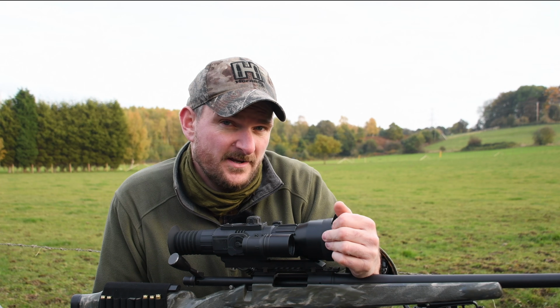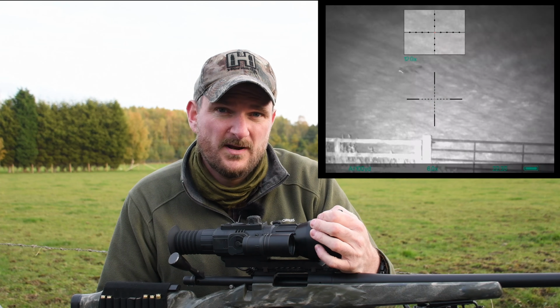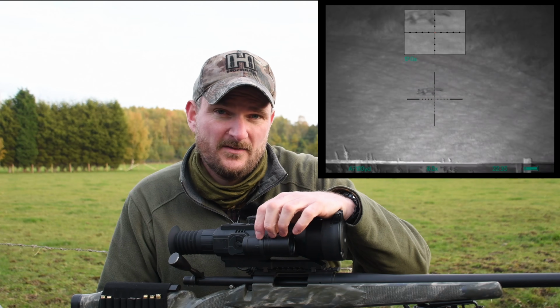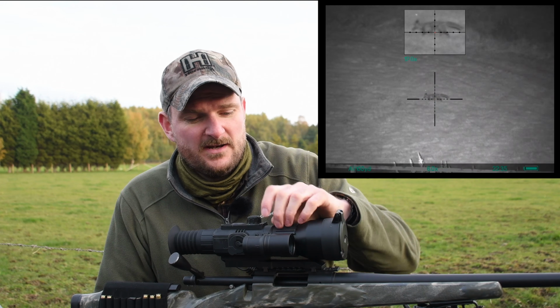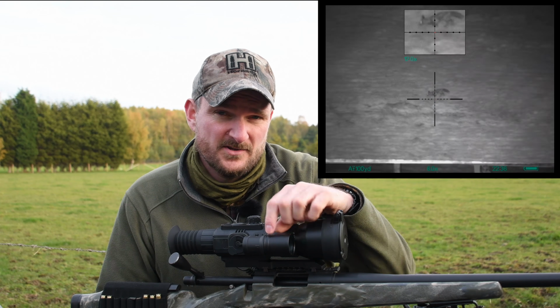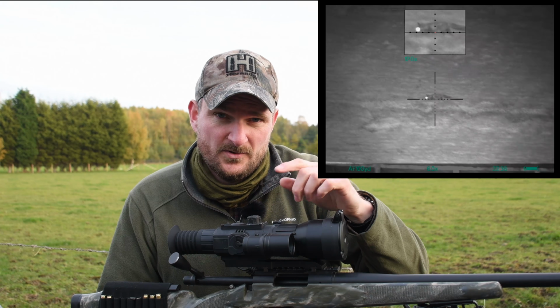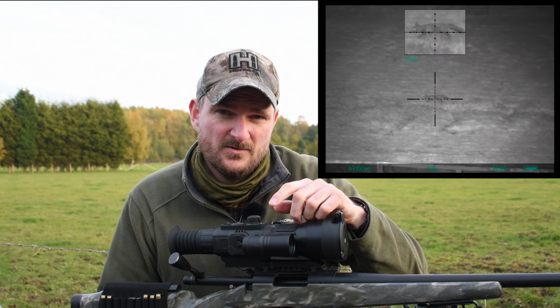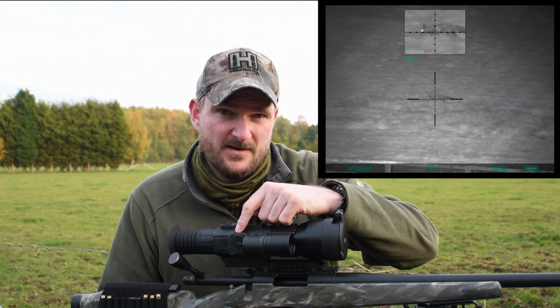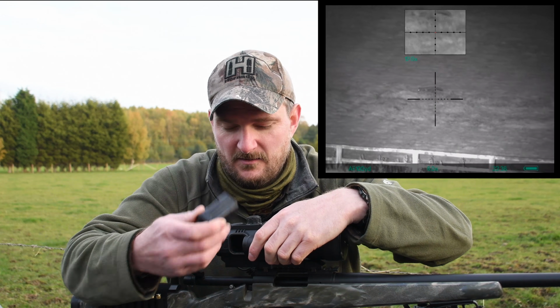It rates detection range up to 450 meters, which I actually believe quite thoroughly. I do like the onboard illuminator. The only downside is that it doesn't have a beam control dial, so you can't change the size of the spot. There's a button on the back which gives you 1, 2, 3 power settings, and a long hold turns it off, and it all runs off the DNV battery system, which is a cracking little unit.